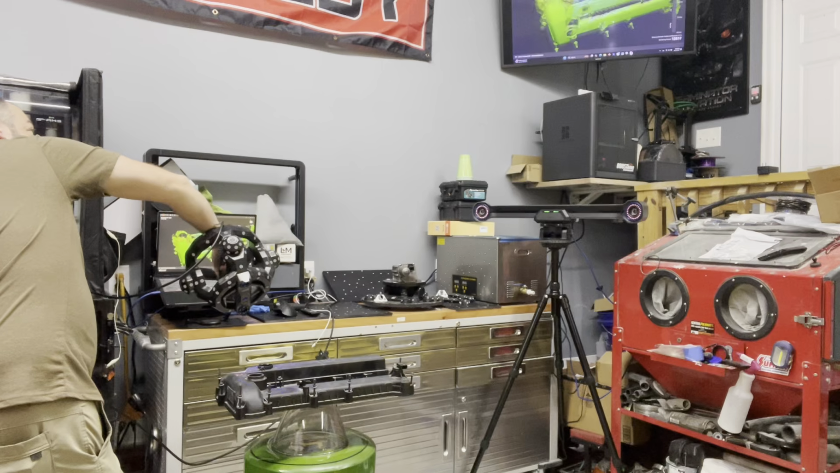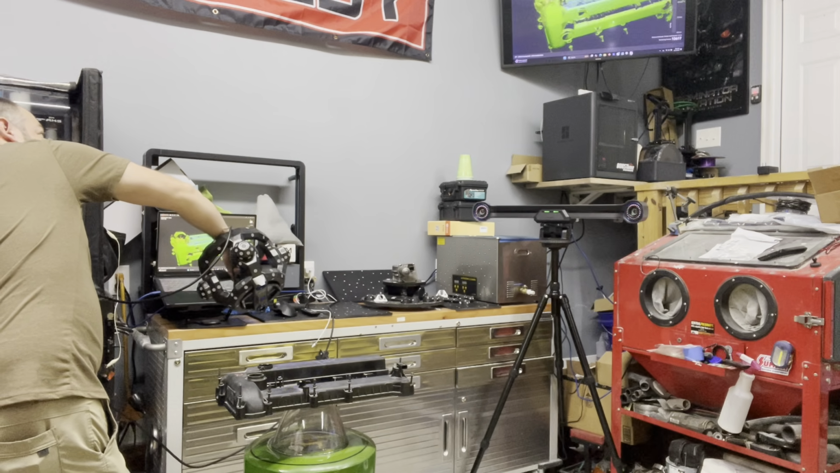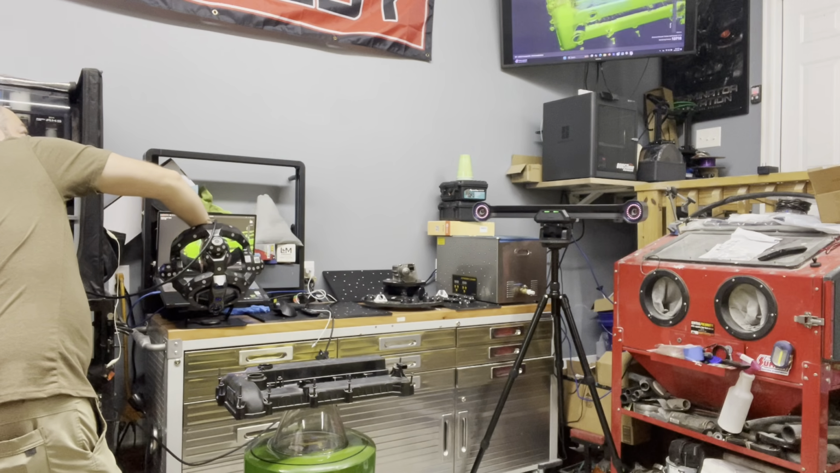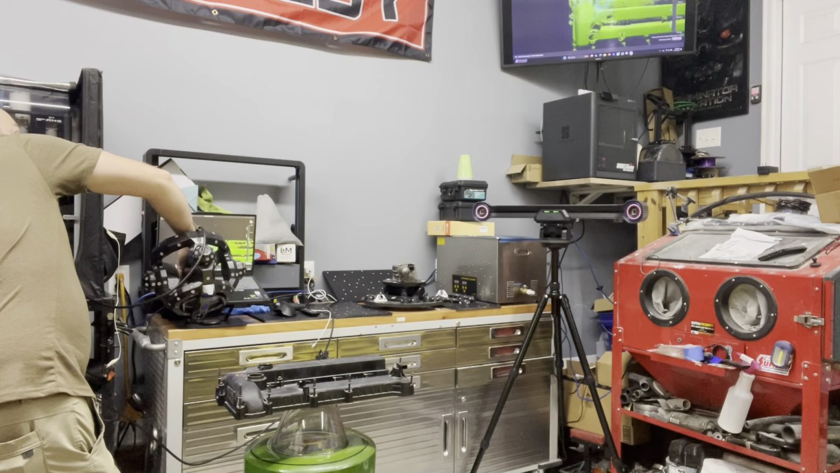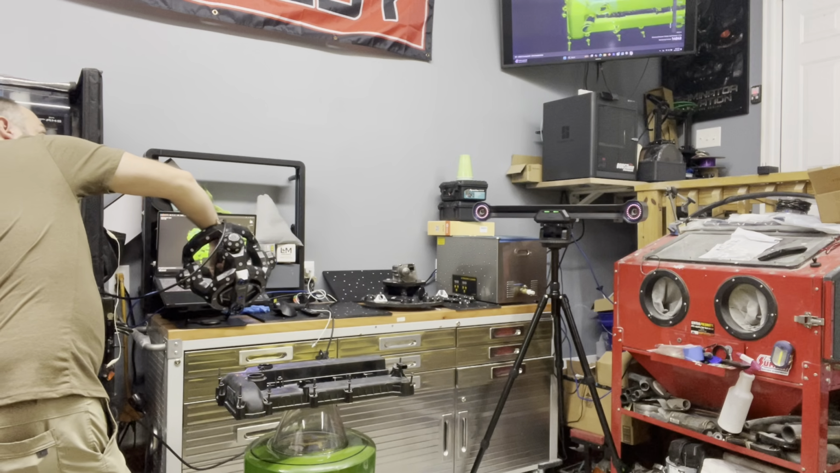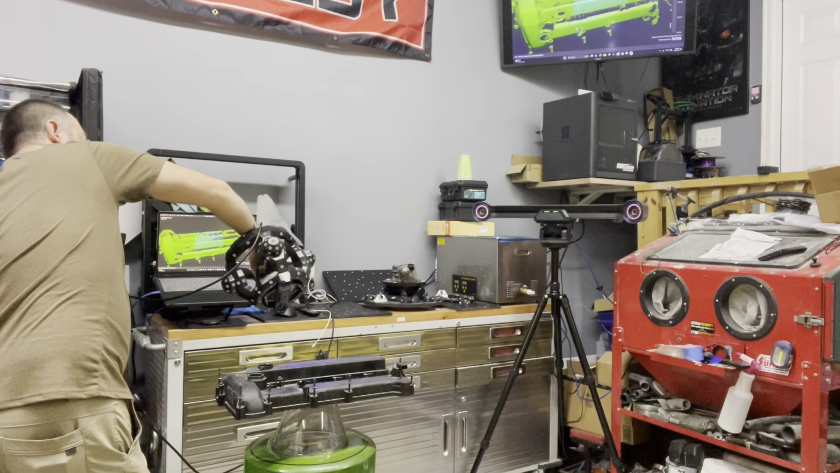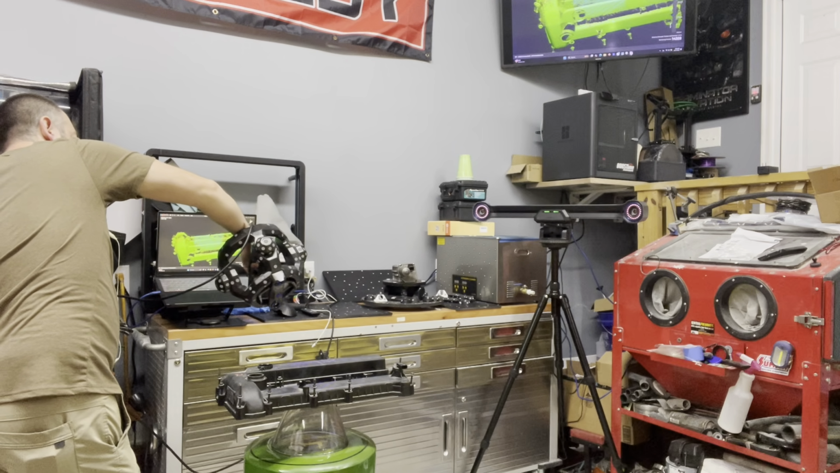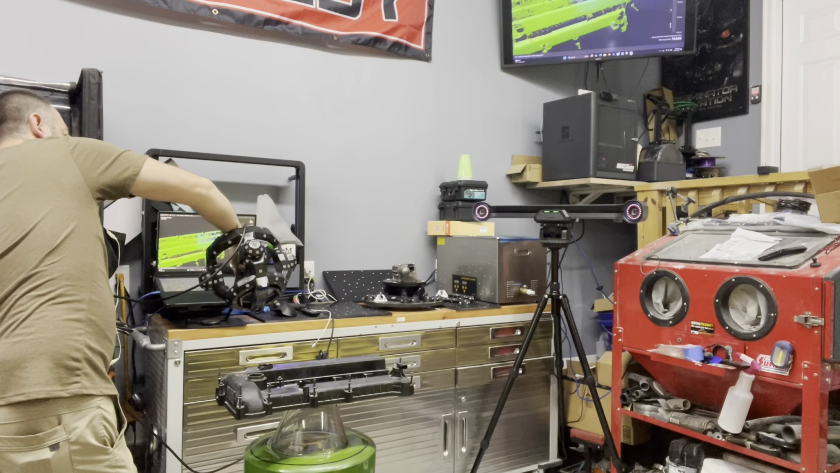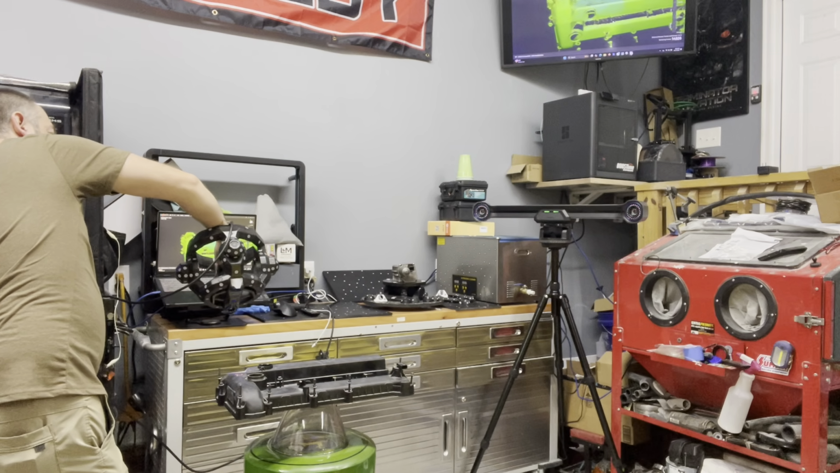I'm trying to get this side right here. I'm a little too close to my bench. And this is just my poor planning. But we're going to work it out. See? Just going to wait till everything's painted in green.